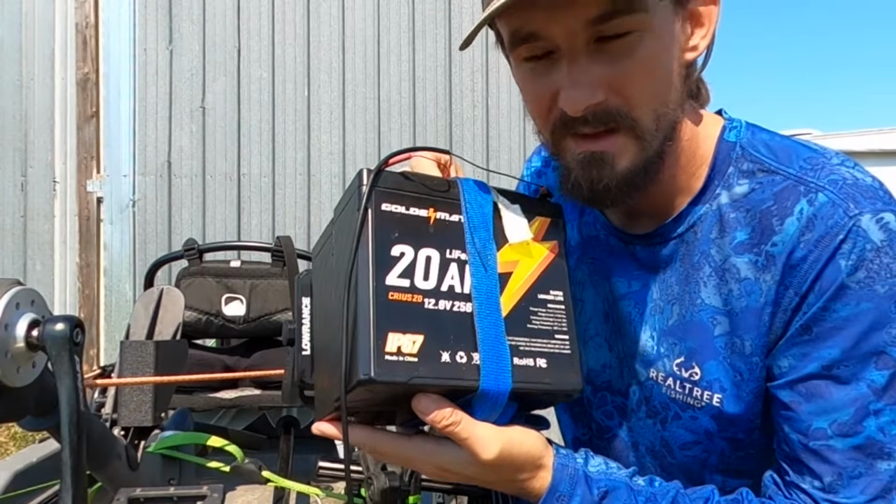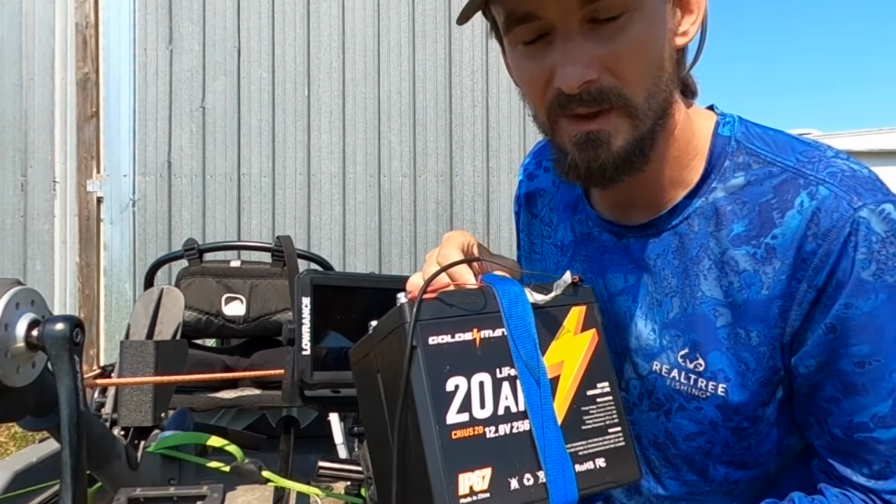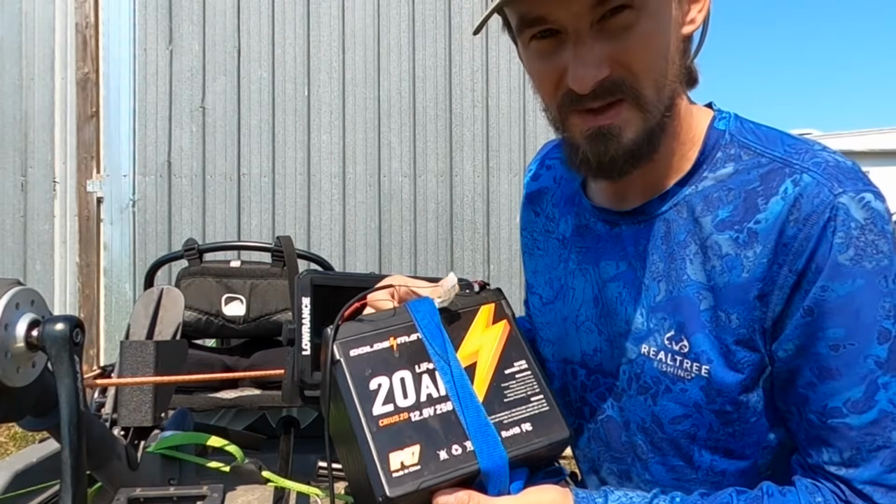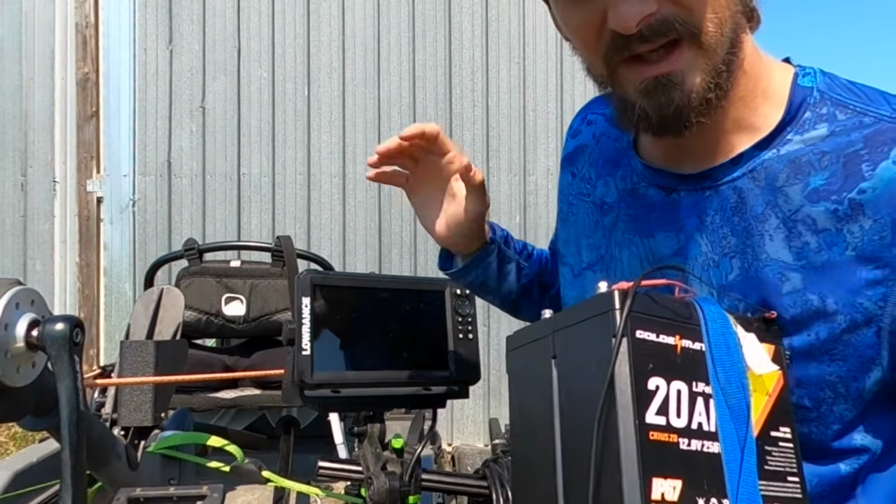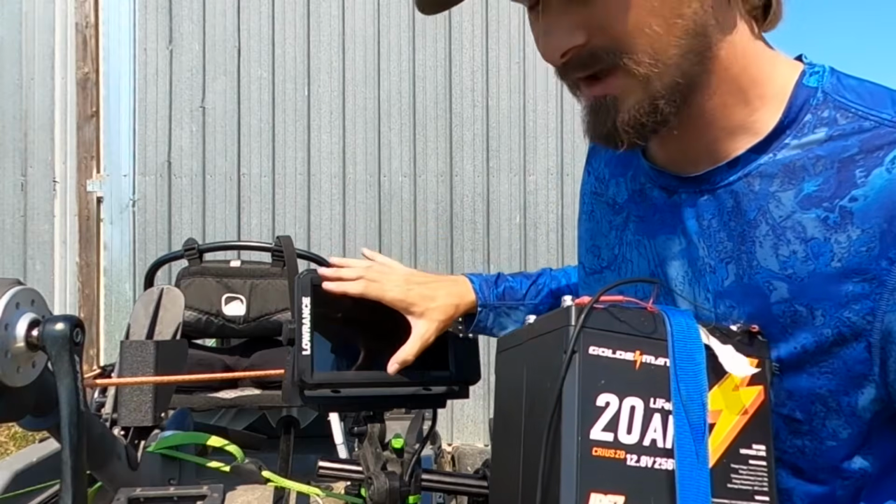I did this for weight. It's able to fit in my kayak really well, and it makes it to where I'm not too nose heavy because I do push these up in the front, and all I do is run it straight into the unit. That gives me really good picture quality.